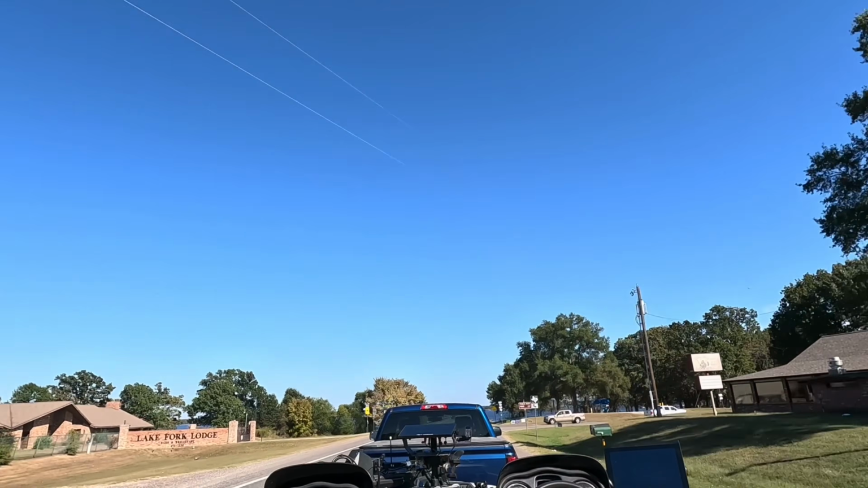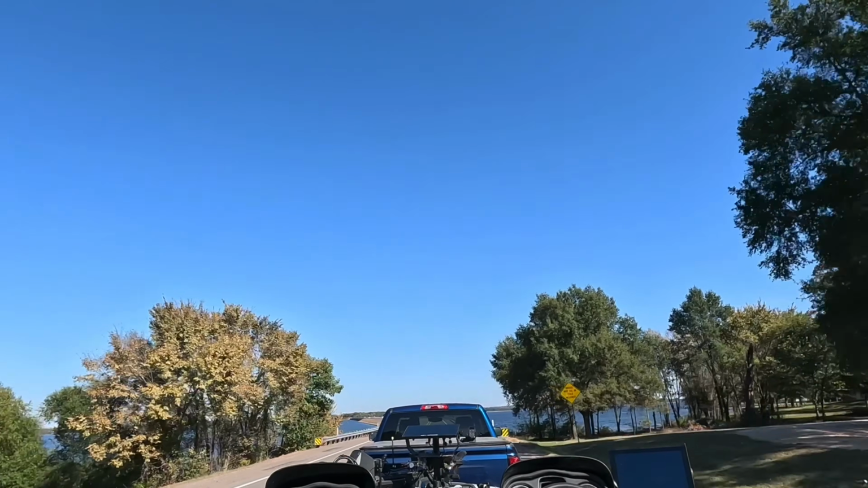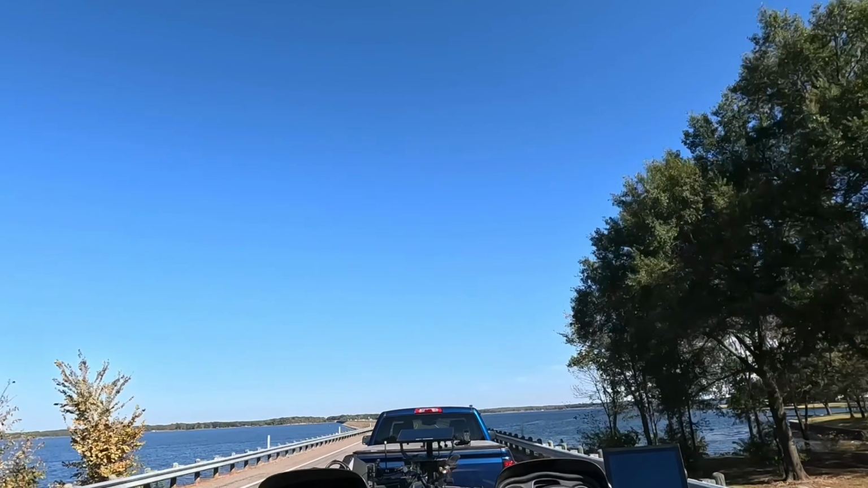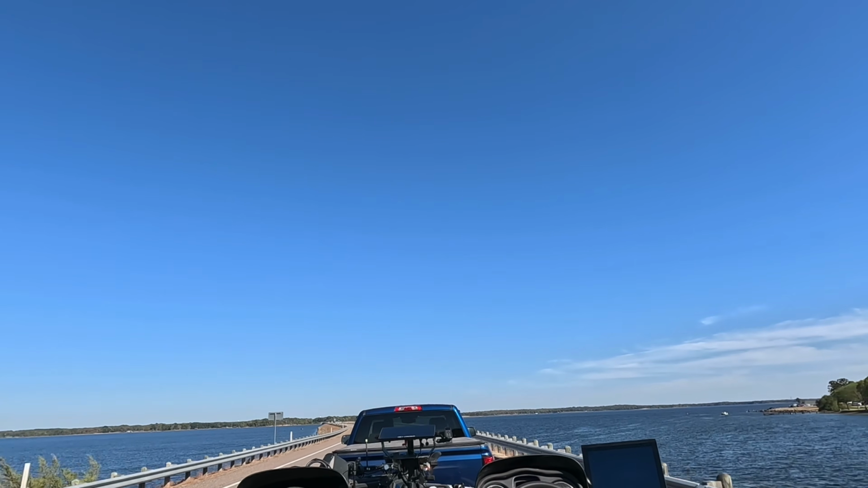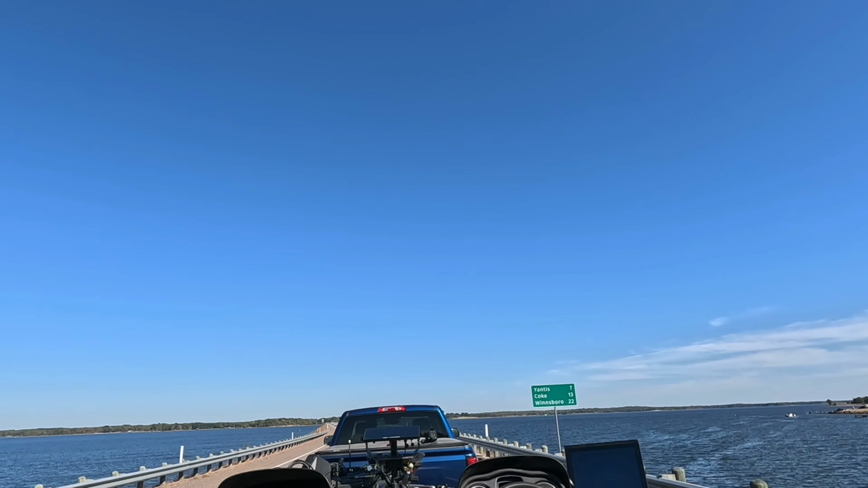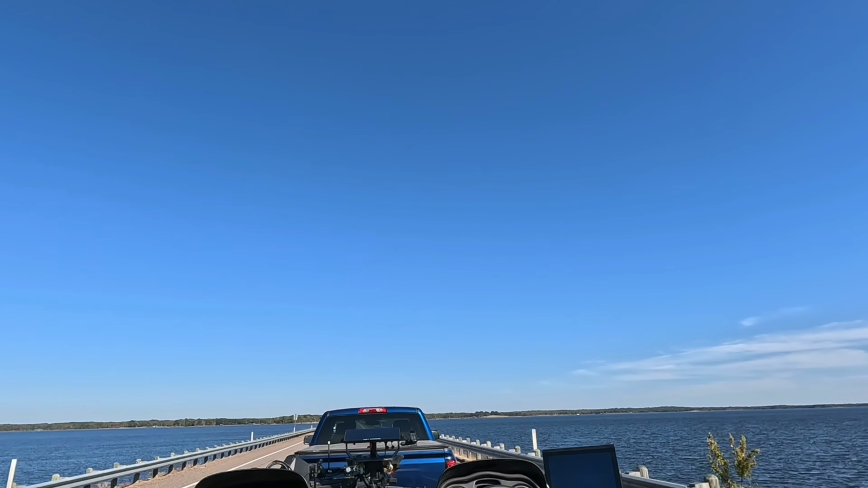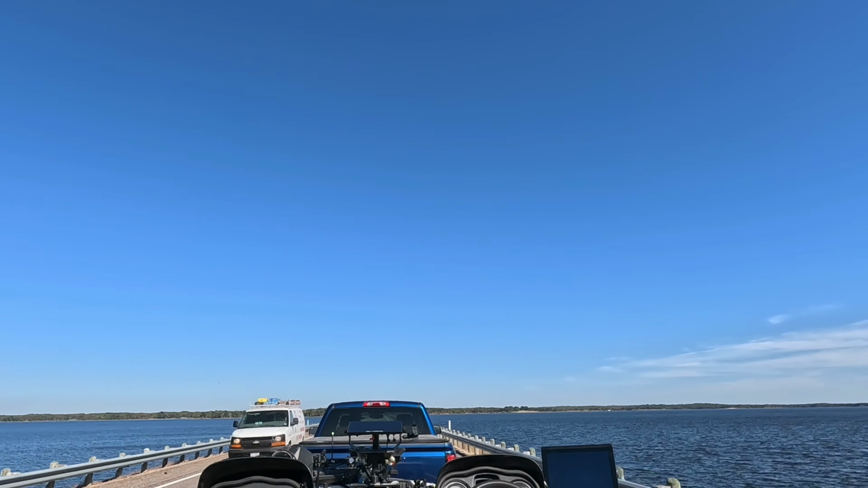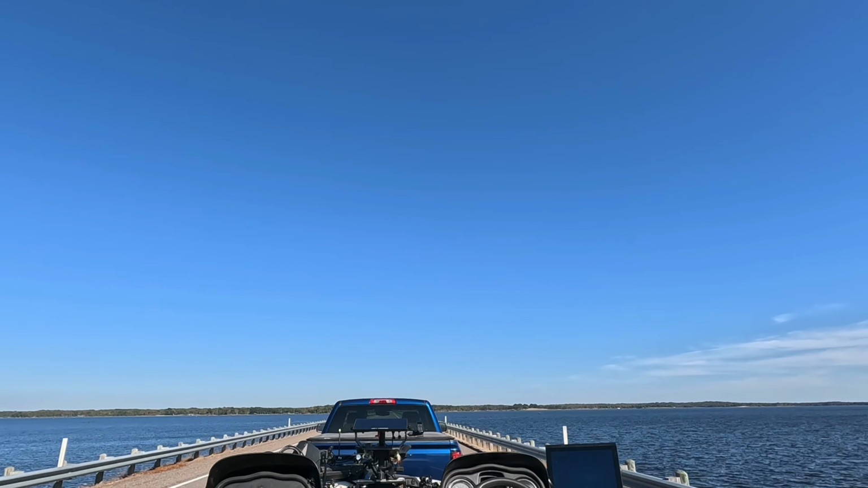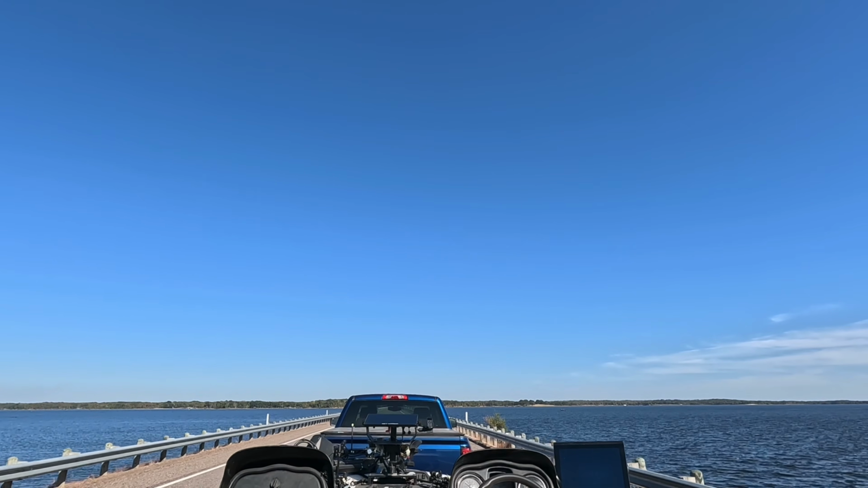Just wanted to record some different stuff instead of you sitting here and me standing beside the boat like I always do. Just gonna give y'all some real pretty scenes here of crossing one of the bridges at Lake Fork. This seems to be the bridge I cross all the time near the Lake Fork Marina. Real pretty long bridge. But what I want to talk about today is the latest update and what my experience was with it.